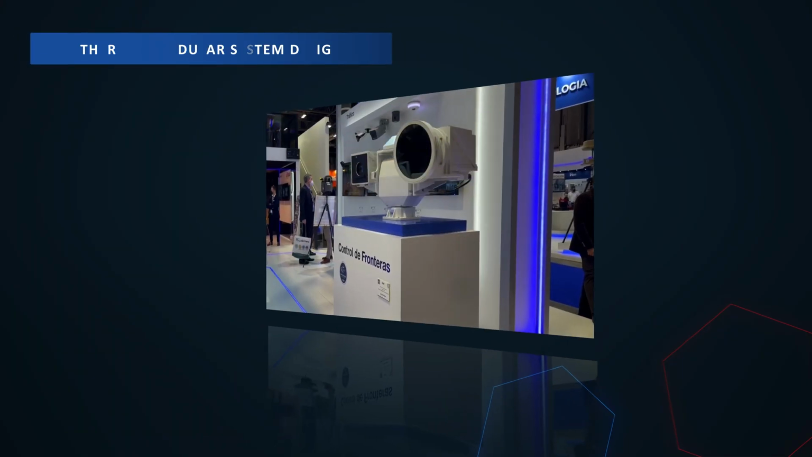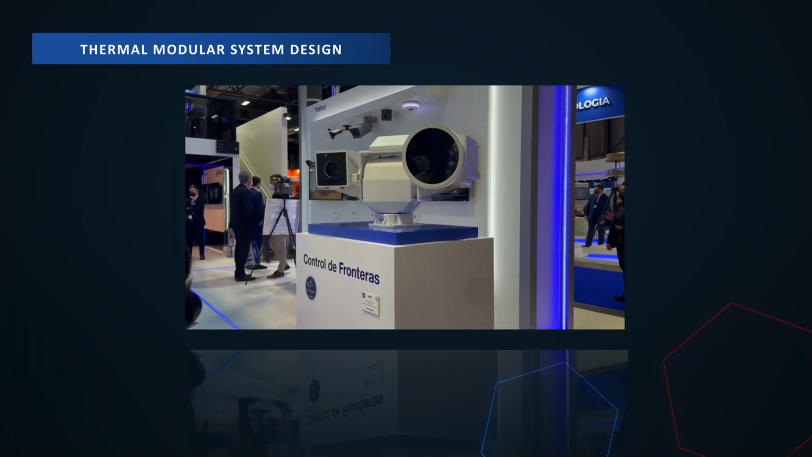I have one more question. Sometimes I saw robot-like cameras. What are those used for? Oh yeah, you are probably talking about the thermal modular system design. That is exactly what I saw. Those cameras are specifically built for long-range detection. They can detect a human up to 8 km and a vehicle up to 20 km away. It supports not only thermal and visual sensors, but even an AI deep algorithm for accurate analysis. Wow, so it does look like a robot. I was right.